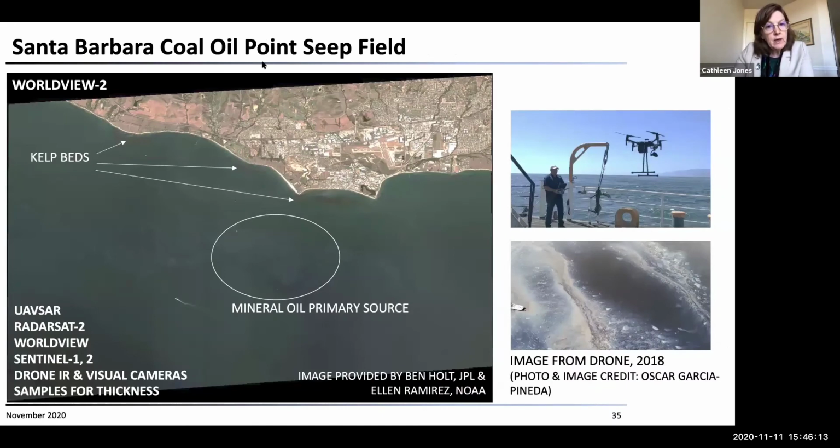This is the coast off of Santa Barbara. It has some very nice lookalikes. These are kelp beds that are consistently along the coast. And then the Coal Oil Point seep field is out here off the coast, and that's a reliable source of mineral oil. This shows a boat and kind of what the oil looks like.